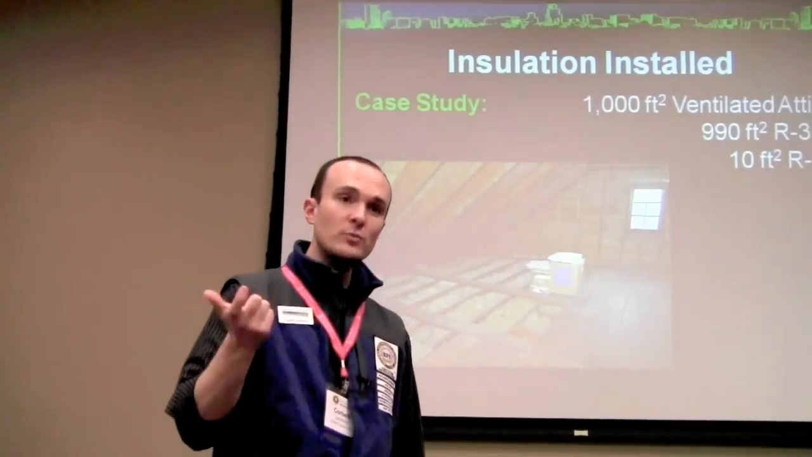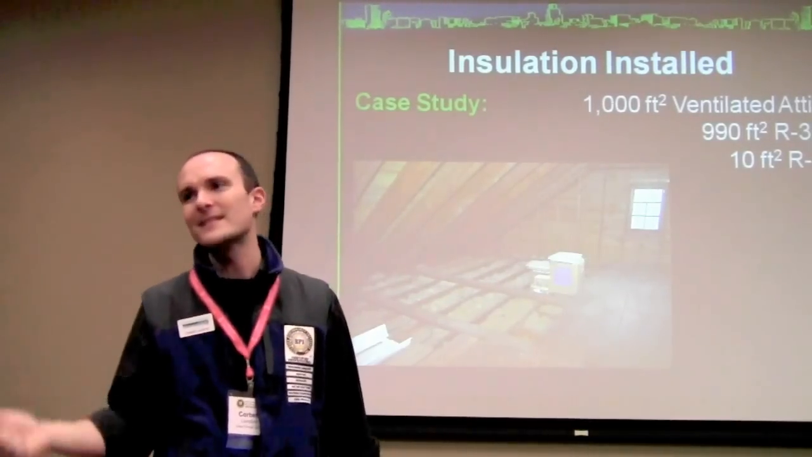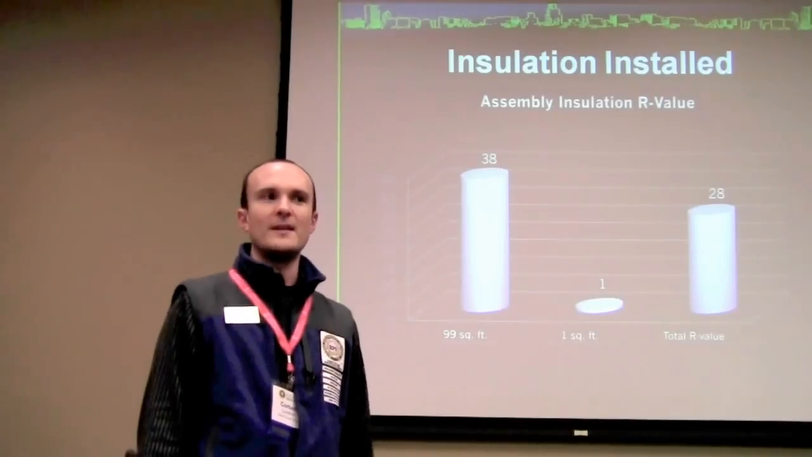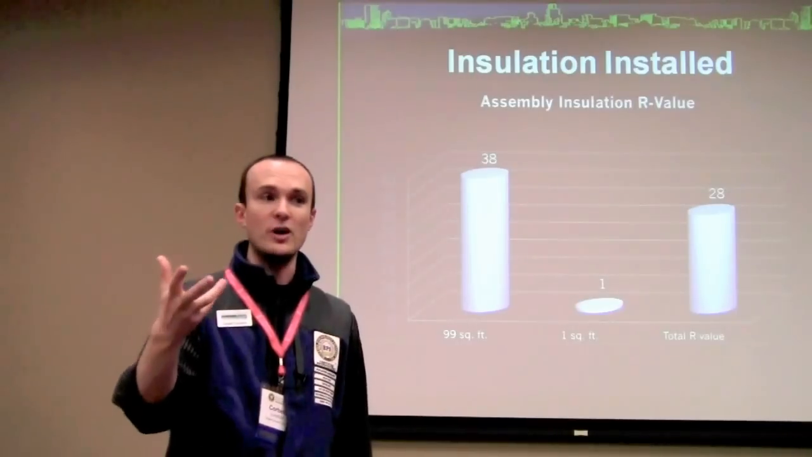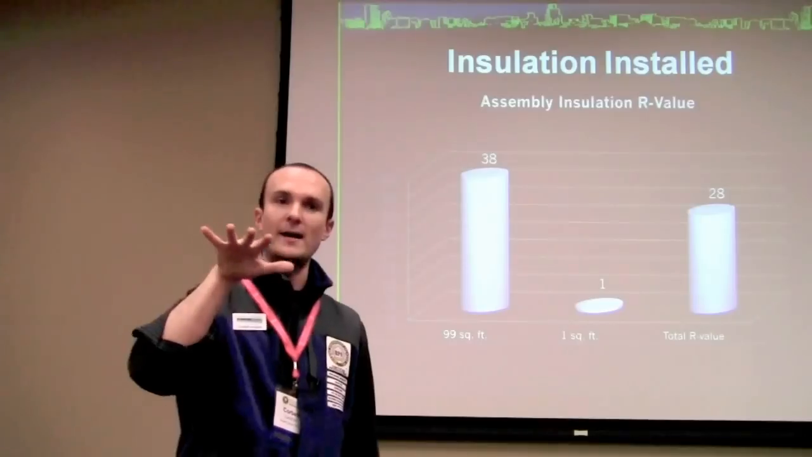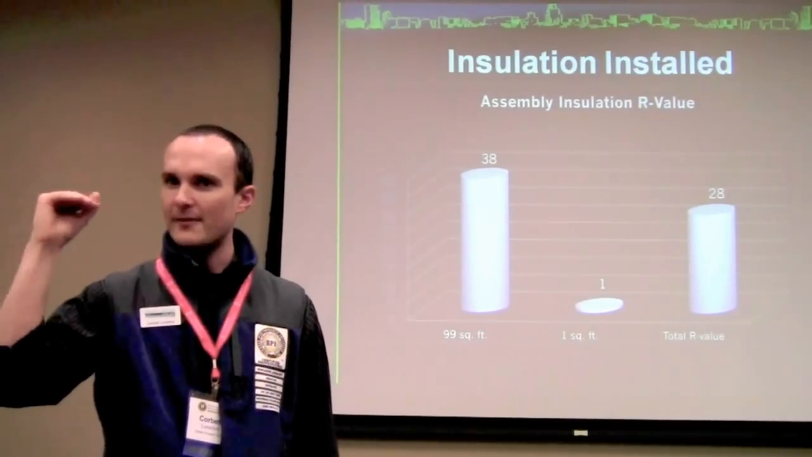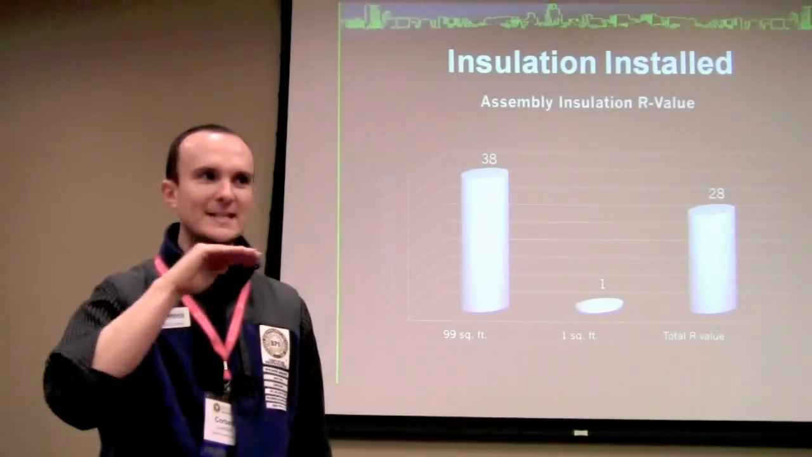Got forgotten about. So here's what happens when we insulate 99% perfectly, but 1% didn't get done, right? It takes it from an R38 to an R28. So you get a 25 to 30% reduction in the overall average R value, it's called the assembly R value, for that 1% reduction. That is why everyone in this room should be convincing your clients to pay full price for 100% perfect. 99% perfect is no good at all.